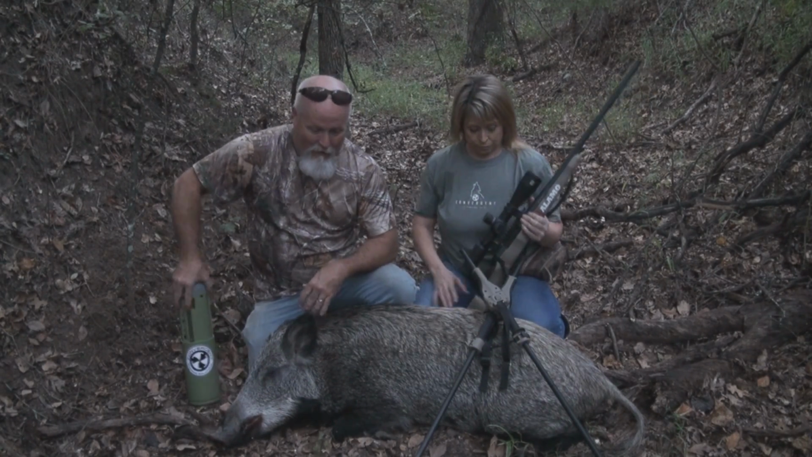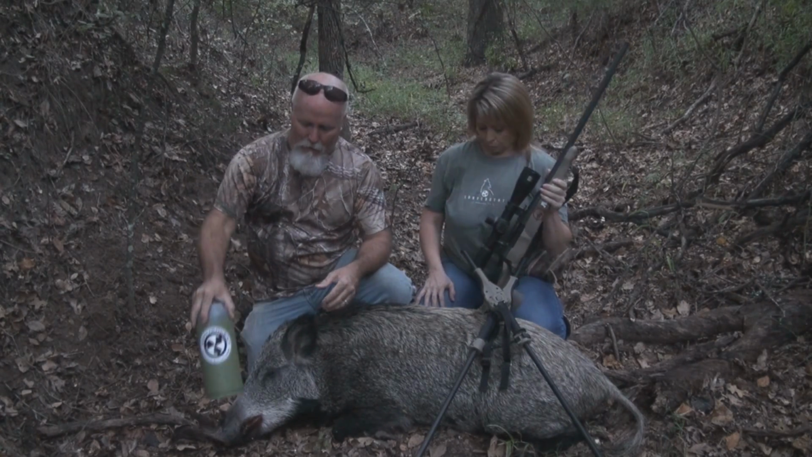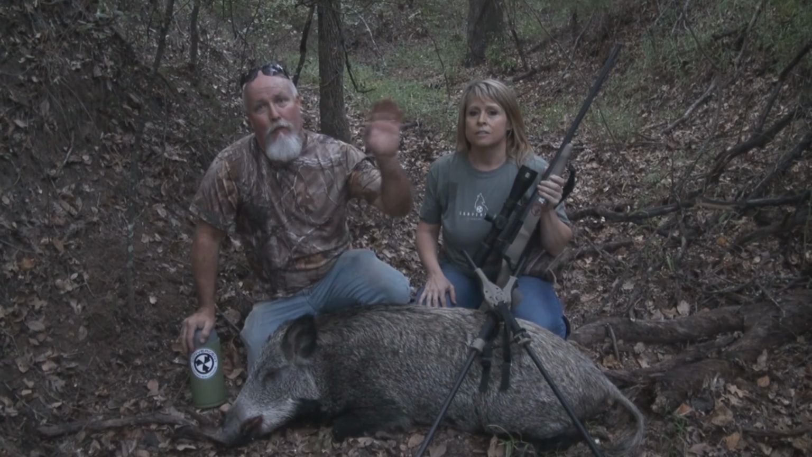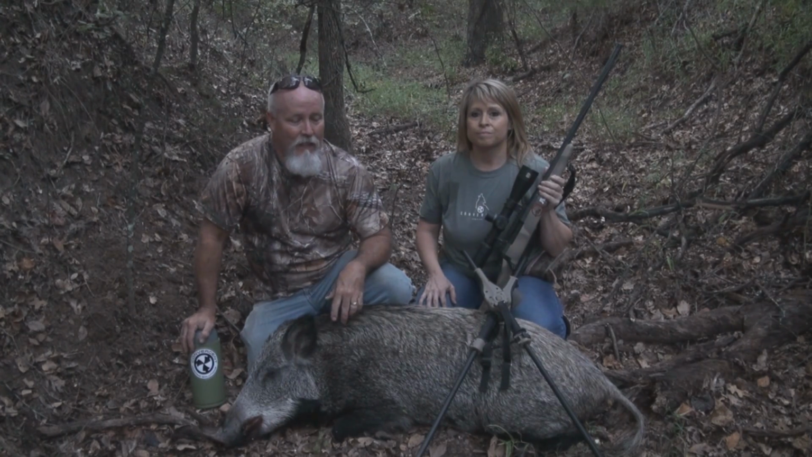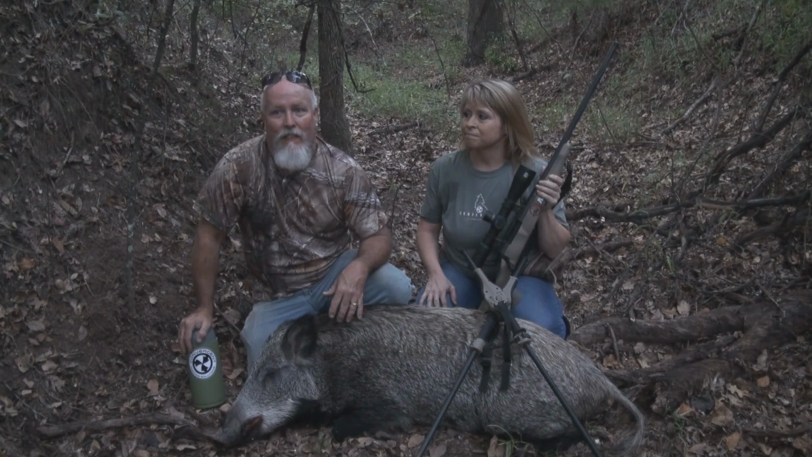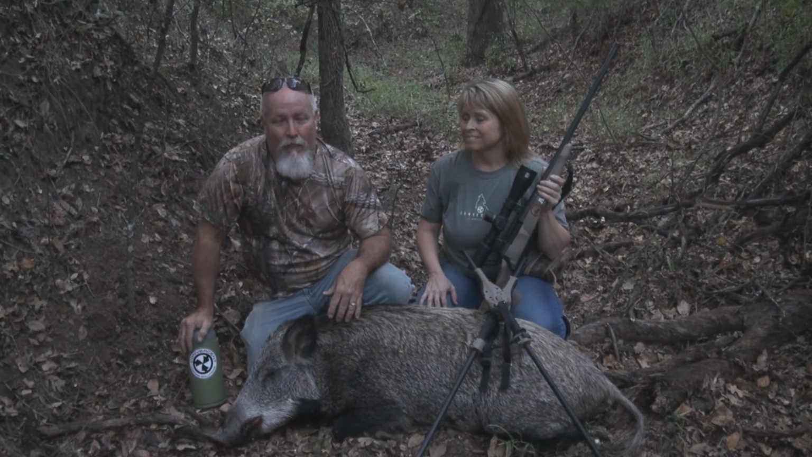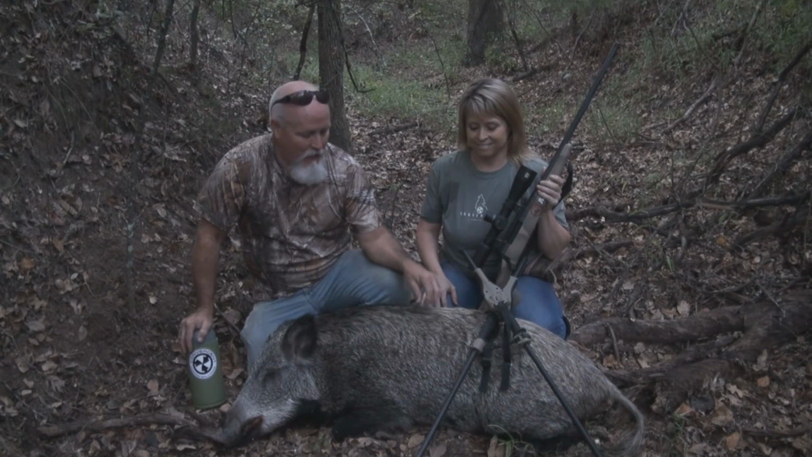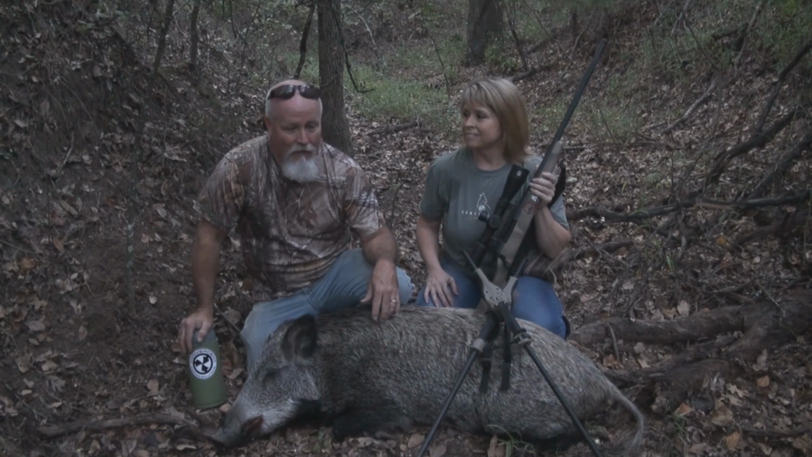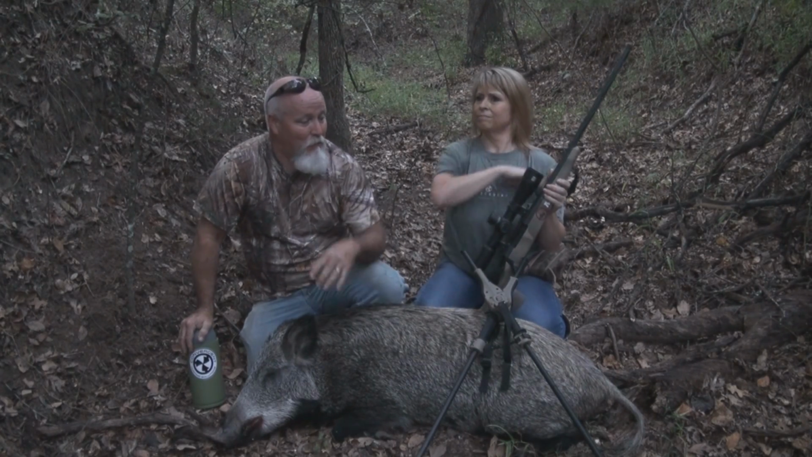Now, what we were doing is we're kind of scouting a new place here. We hunt several pieces of property that border this, and the guy had told us at one time that we could hunt, but his grandkids deer hunt in here. We really didn't want to intrude. And I met him again a few weeks ago, and he wanted us to come in here and hunt hogs. He says we need them thinned out. We'd like for y'all to come in and get after them. So this was an exploration